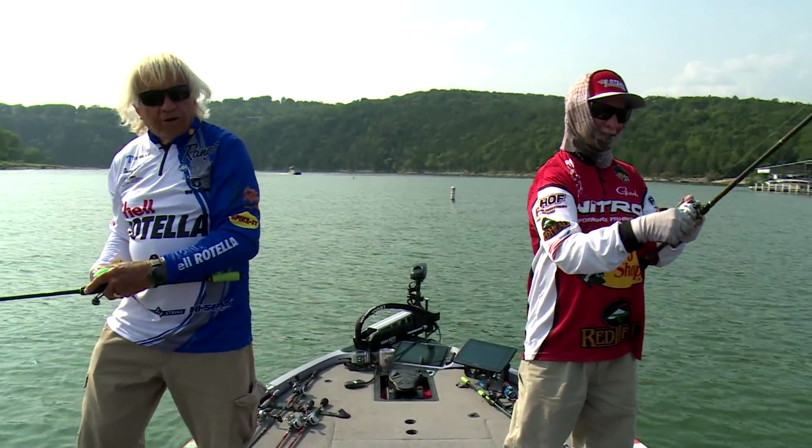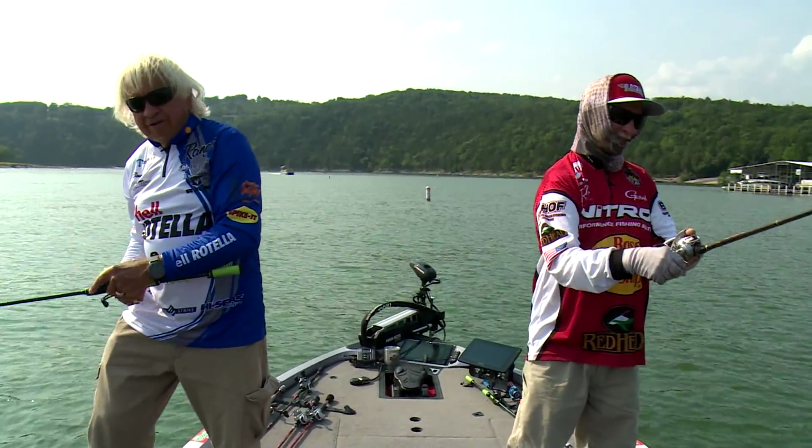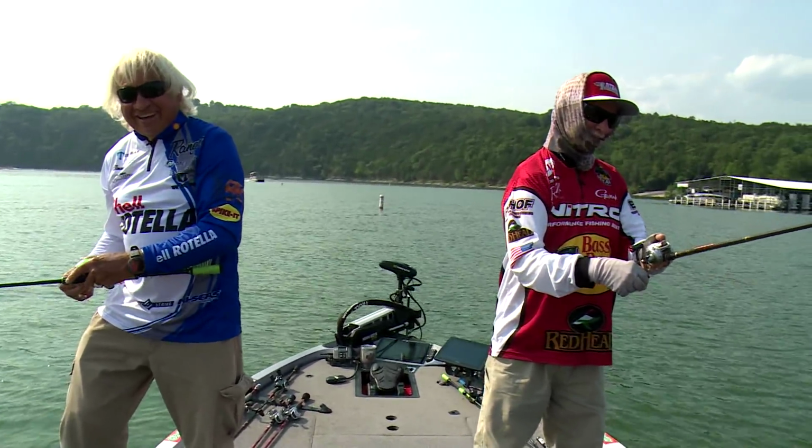The boat's holding itself here. Yeah. The boat says, I got you in a good spot, Jimmy. I'm not moving. That's why you buy a Ranger boat. It puts you in the fish. That's right. I'm in a good spot too.